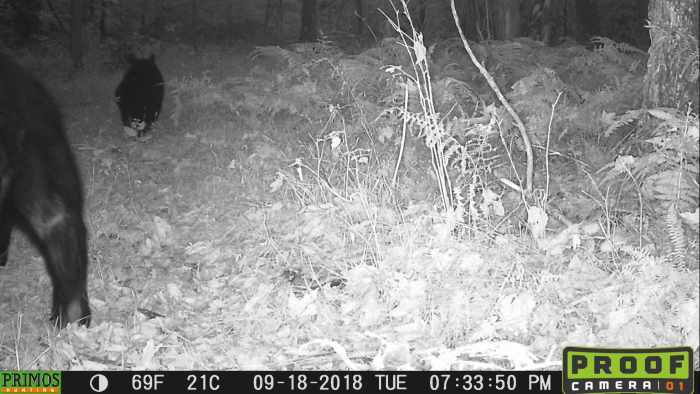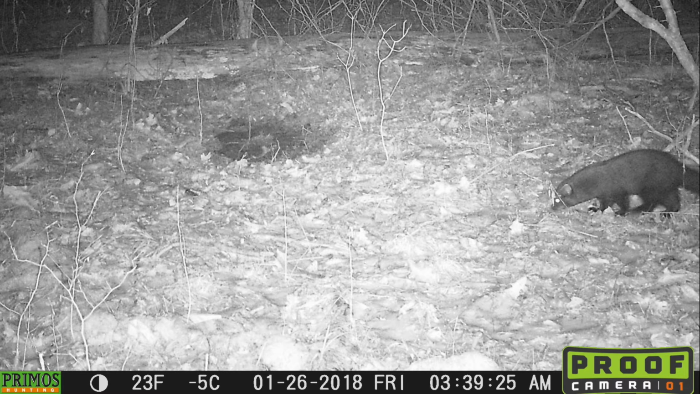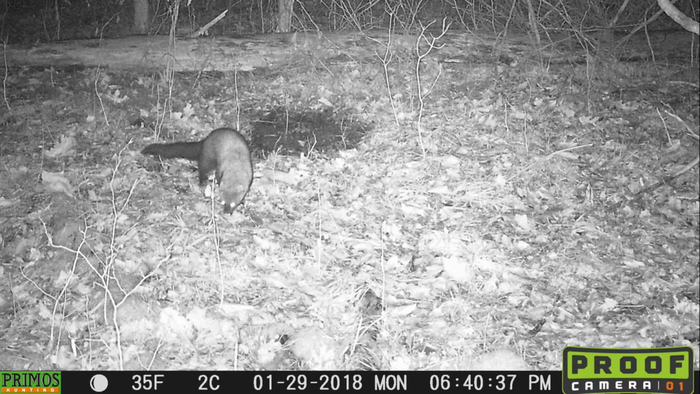I always love getting pictures of bears. I think I got bears on camera a couple times this year, and this was one time when 2 or 3 bears came by at this particular time. Now one of the things that I got in this past year that I don't ever remember getting pictures of before, but I got it several times this past year, was a fisher. I got pictures of a fisher in multiple different places throughout the year on multiple different dates. So it was really neat to kind of just throughout the year see them.